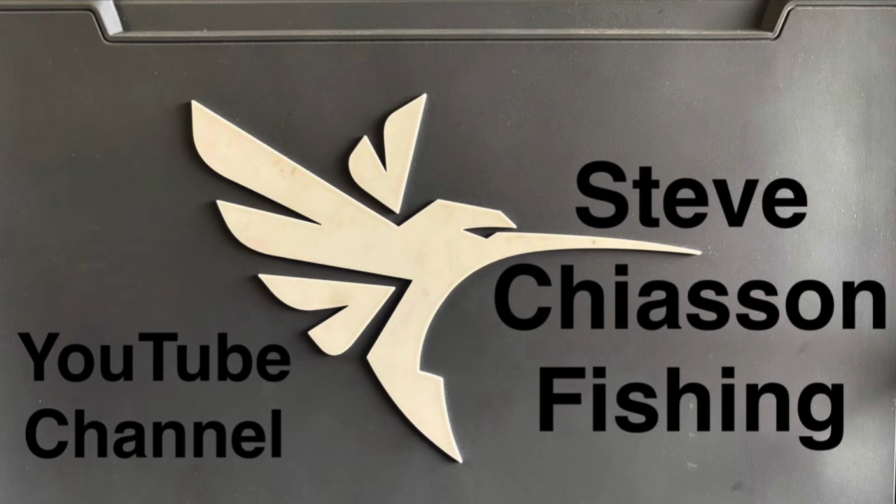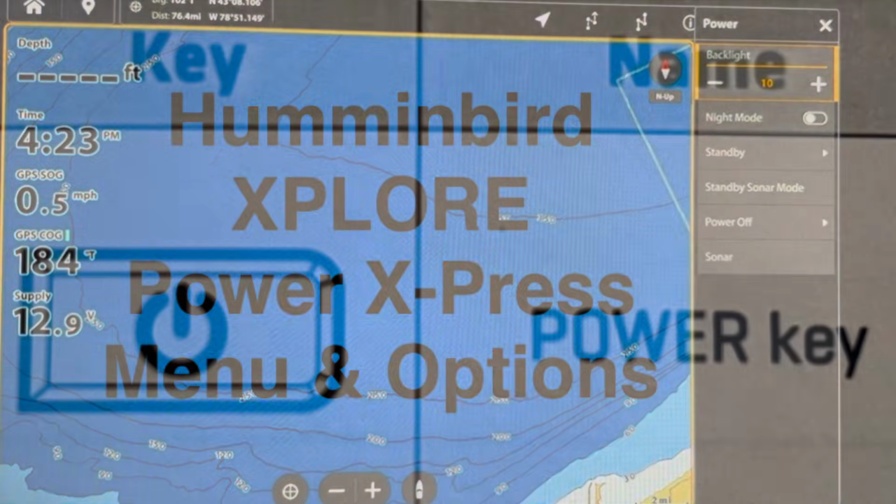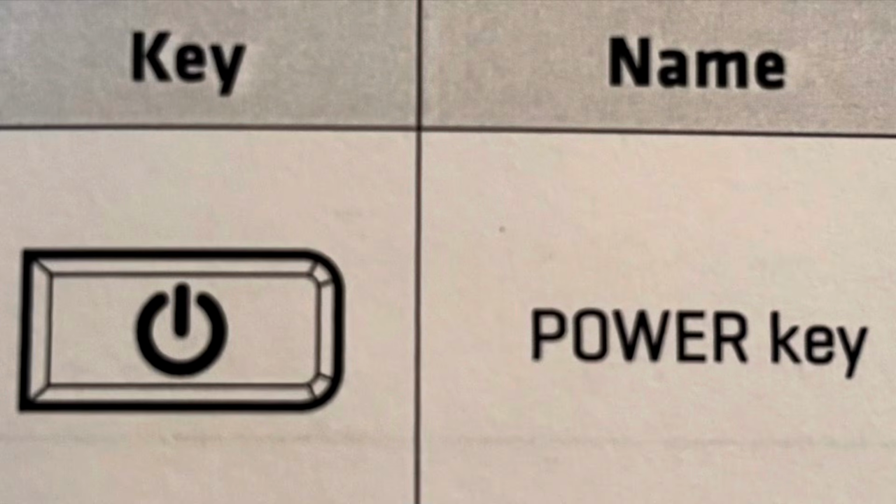Today's video on my channel will begin a series that will help you understand more about Humminbird XPlore units. You're going to learn many helpful tips to operate your XPlore unit efficiently. This video will focus on the power key, how to use either the button or touchscreen features to navigate the Power Express menu options. This is the power key symbol on the left.